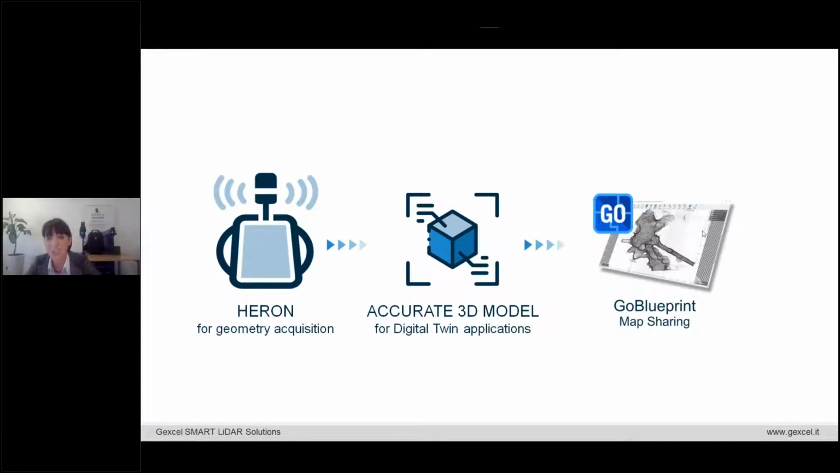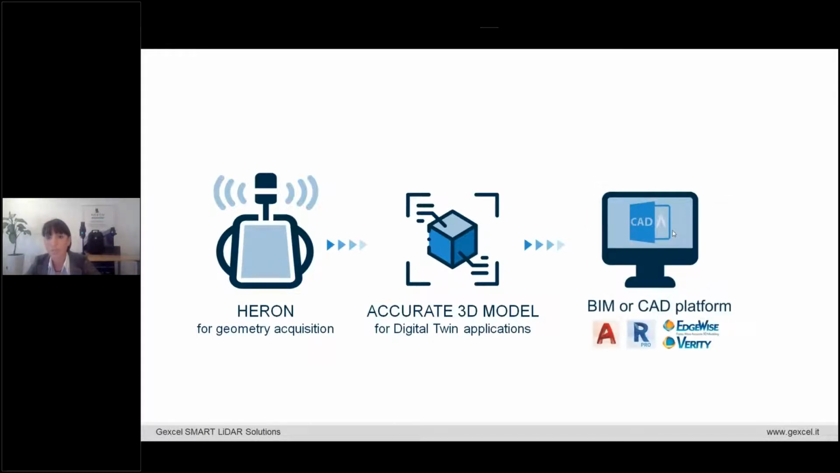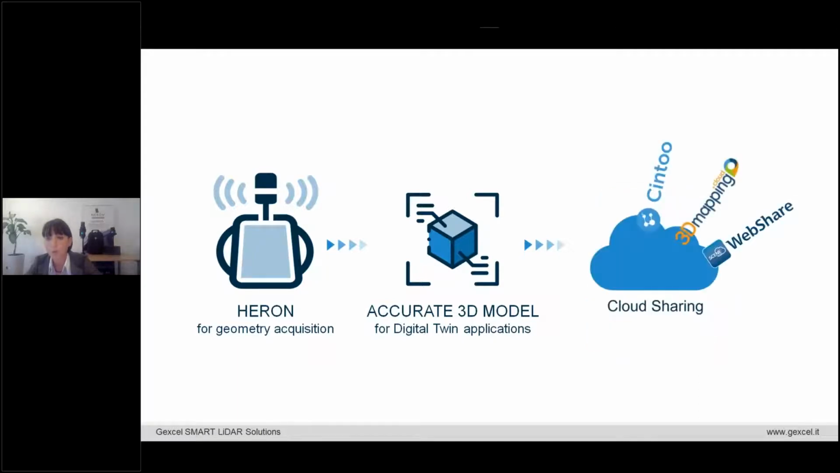For example, we can easily share 2D layout, 2D map by the Go Blueprint viewer, or we can move our data, for example, to BIM or cloud platform like Autodesk, Revit, or integrate your data inside Edgewise and Verity software, or you can share your data inside different kinds of cloud sharing platform like Sim2, Orbit 3D Mapping Cloud, and FarWeb Share.